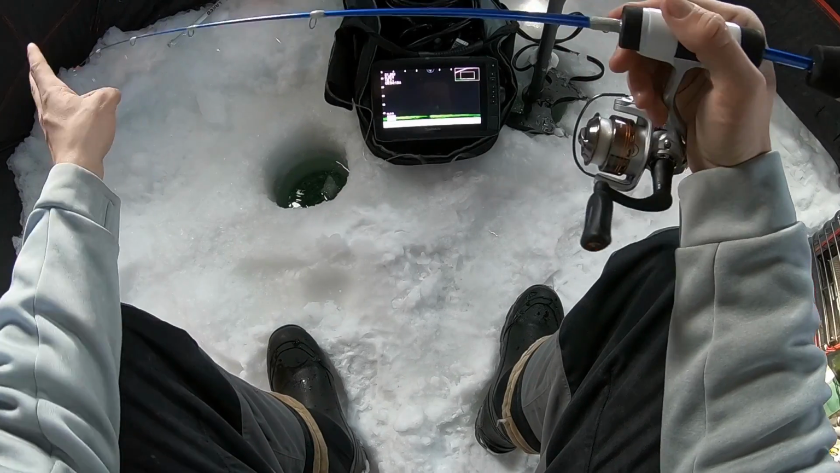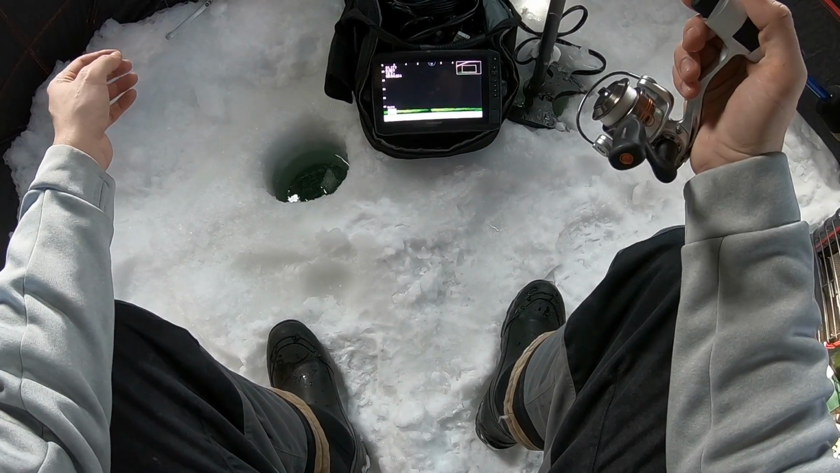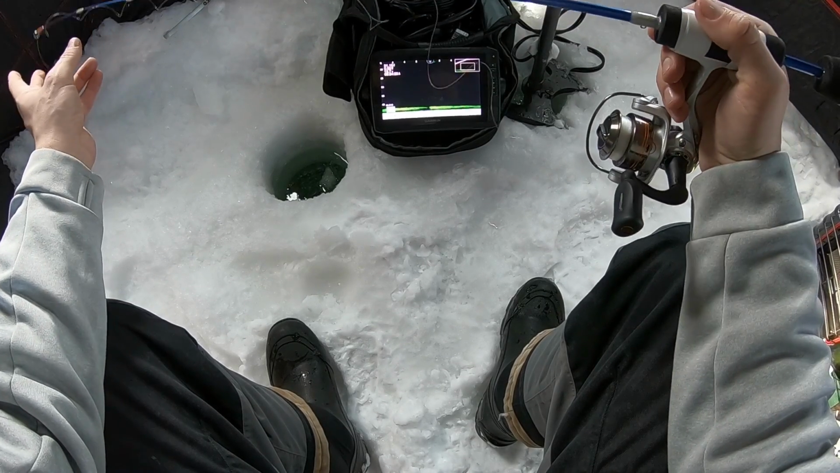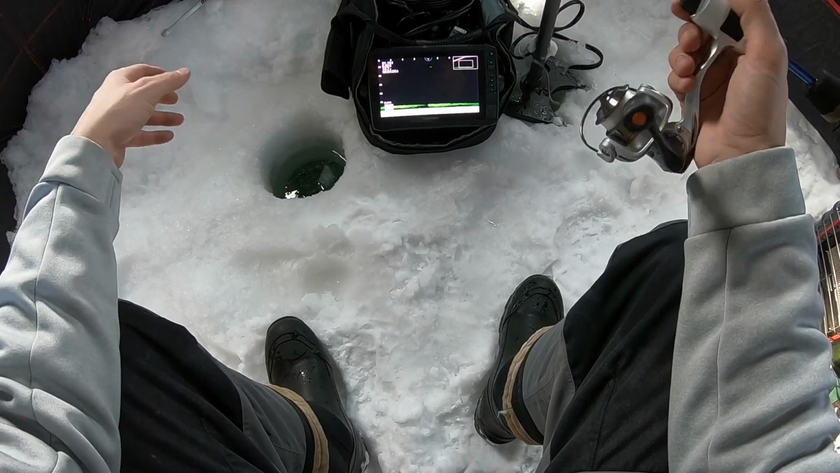I'm out by myself today because my buddy Dylan has a guide trip this morning. So I'm rolling solo this morning, and then later he just has a half-day trip. So later we're going to meet up and actually target some brook trout on a different lake.